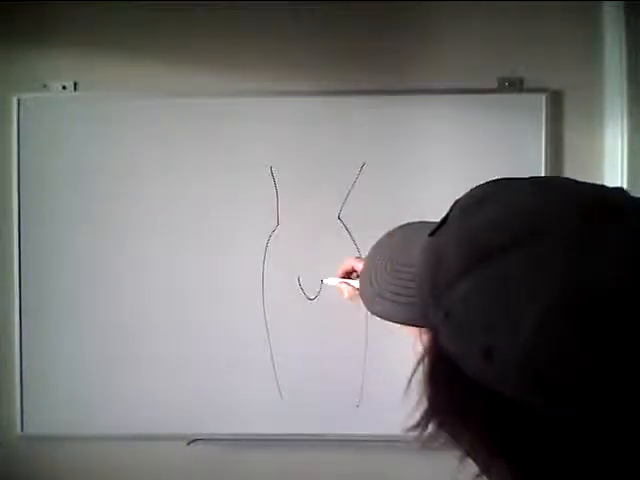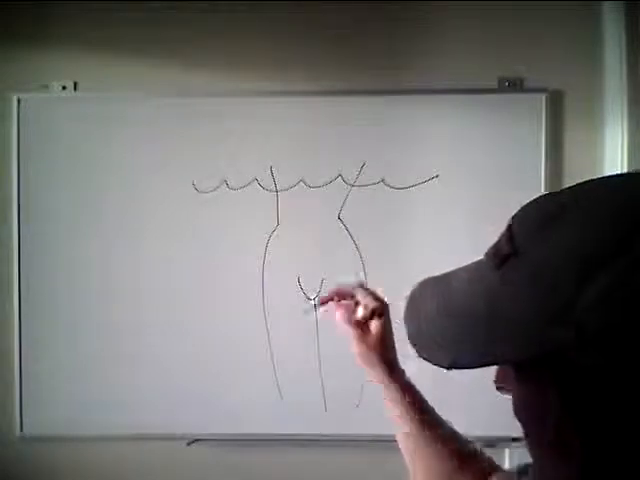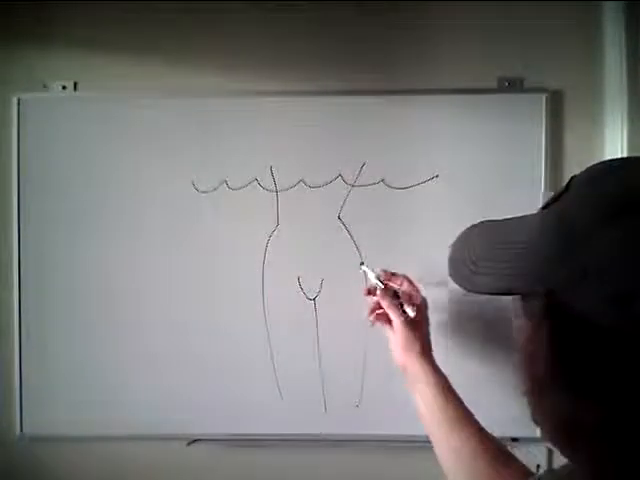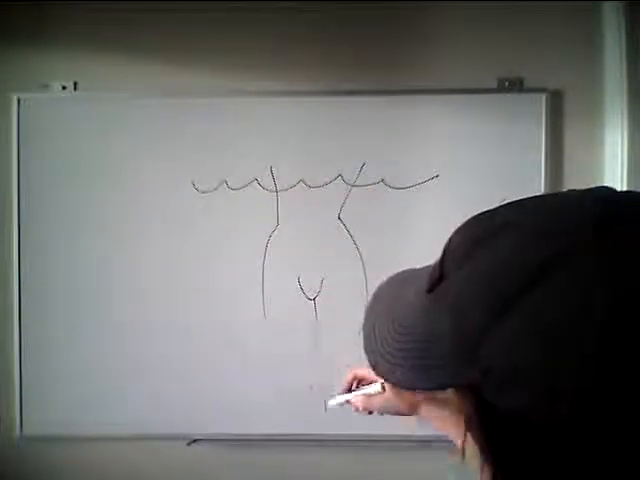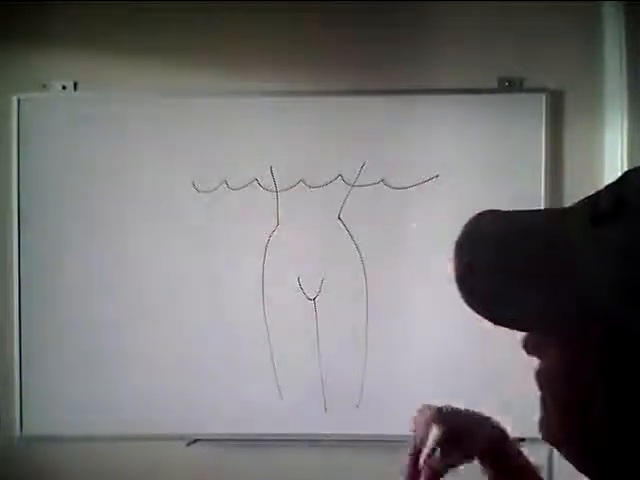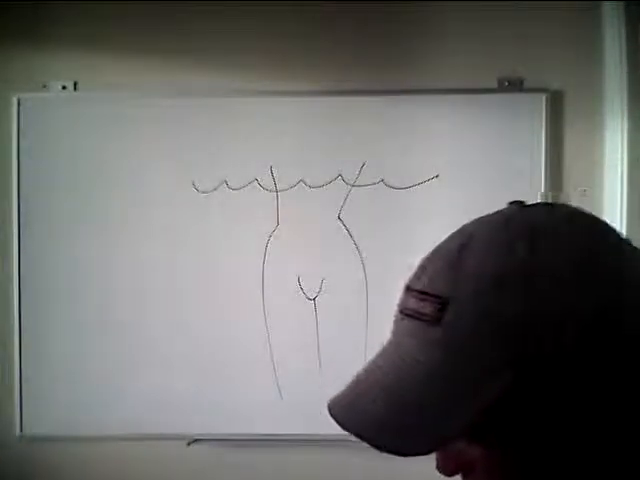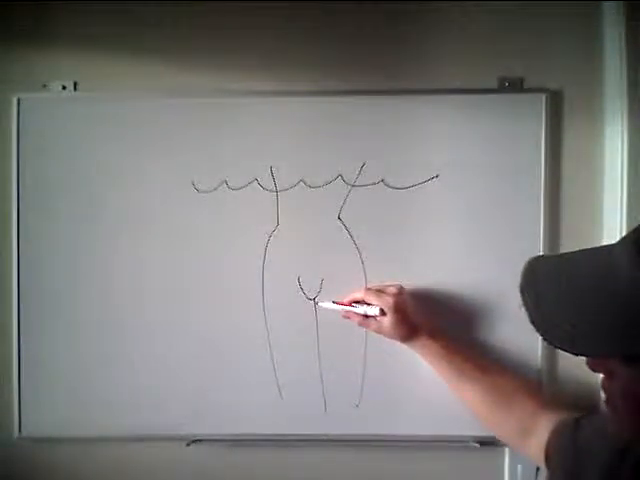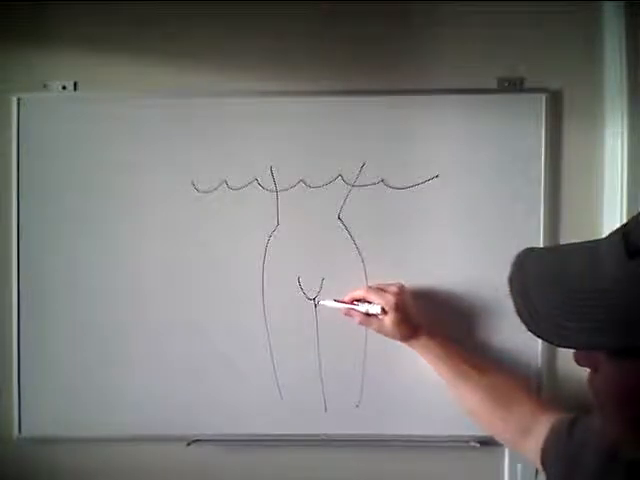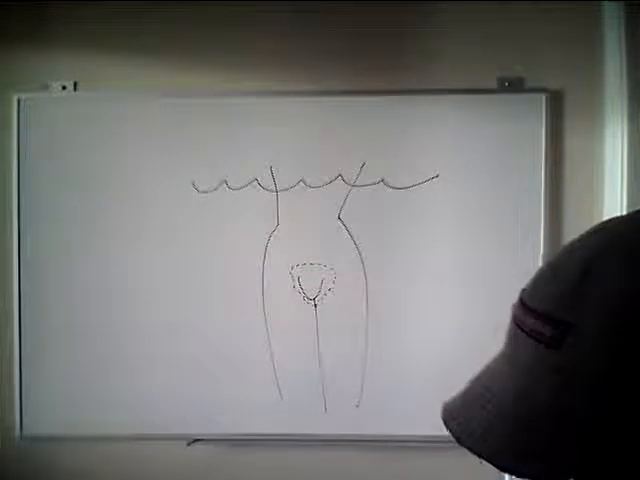Okay, I'm in a bathtub of ice water. I'm laying down flat. I'm not straight up and down, but it doesn't matter, as long as it's submerged, then this whole area gets very cool. And if you do a video of that, what you're going to see is a complete topographical boundary line of temperatures that will spell out the exact problem.